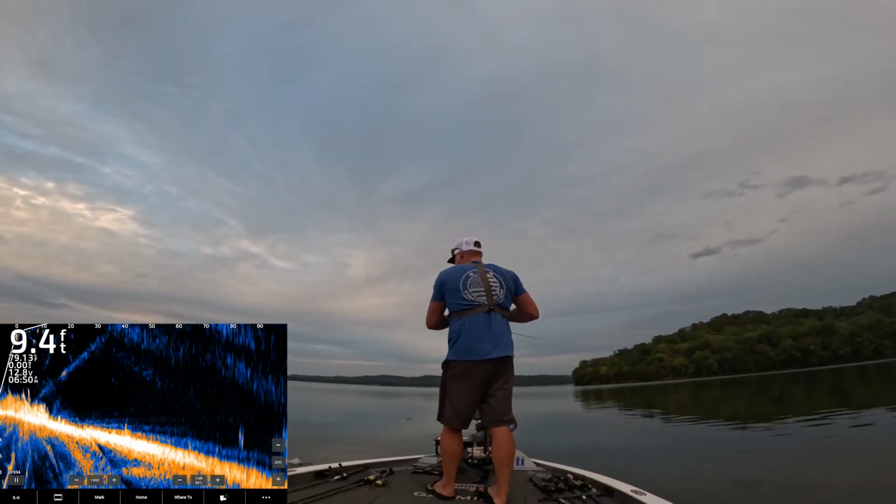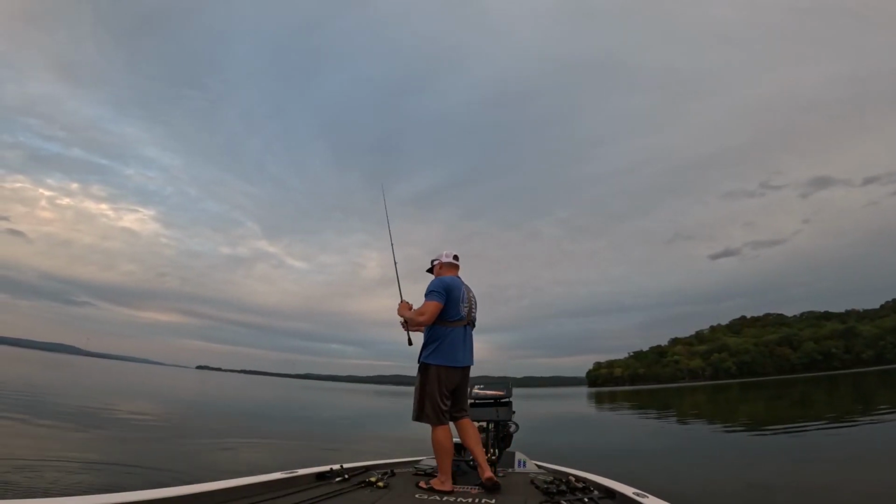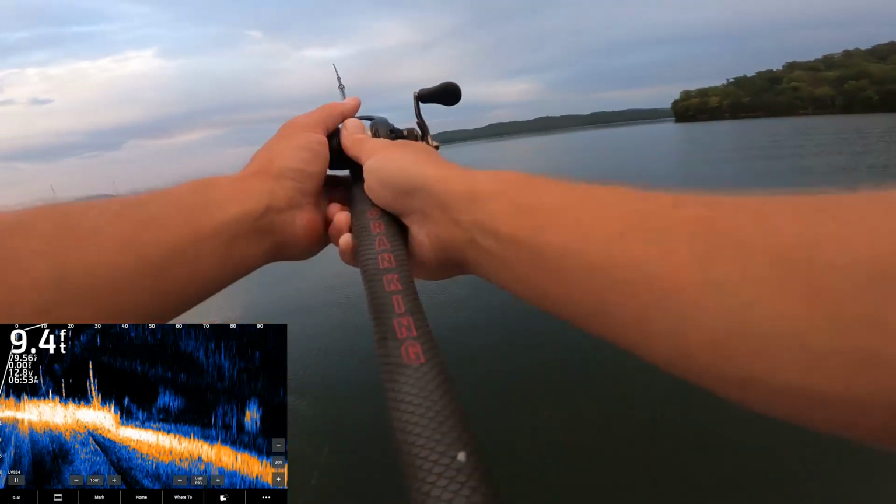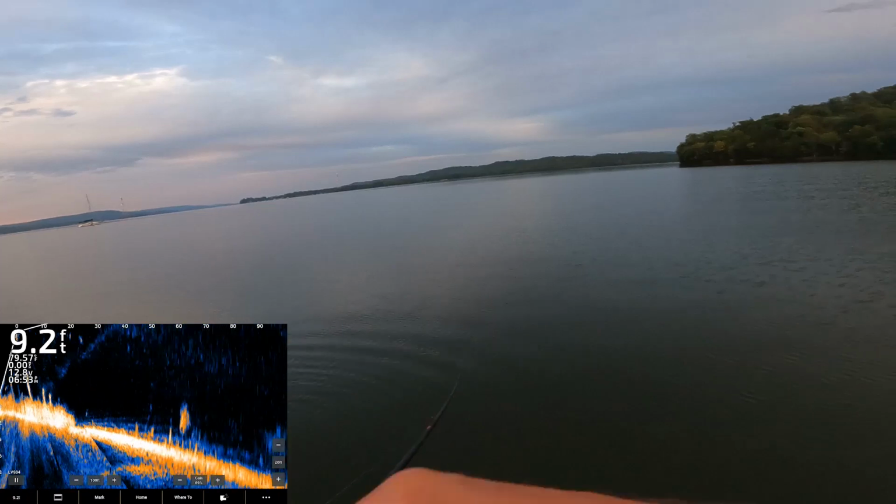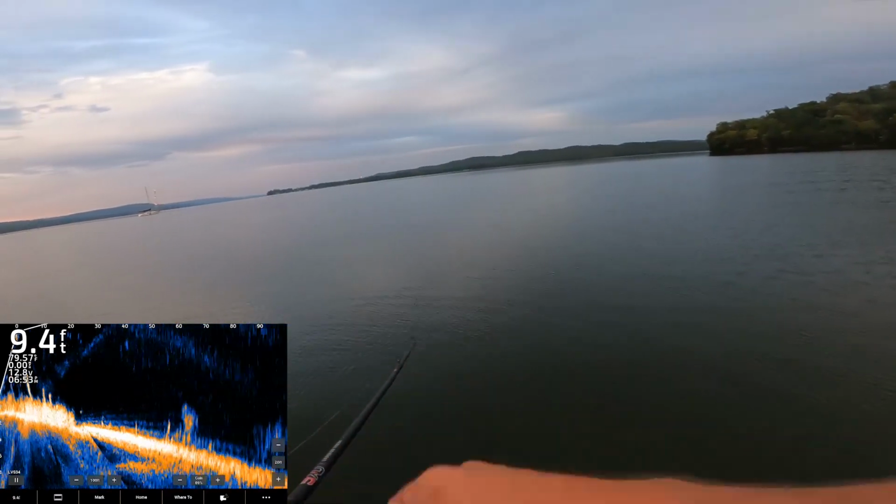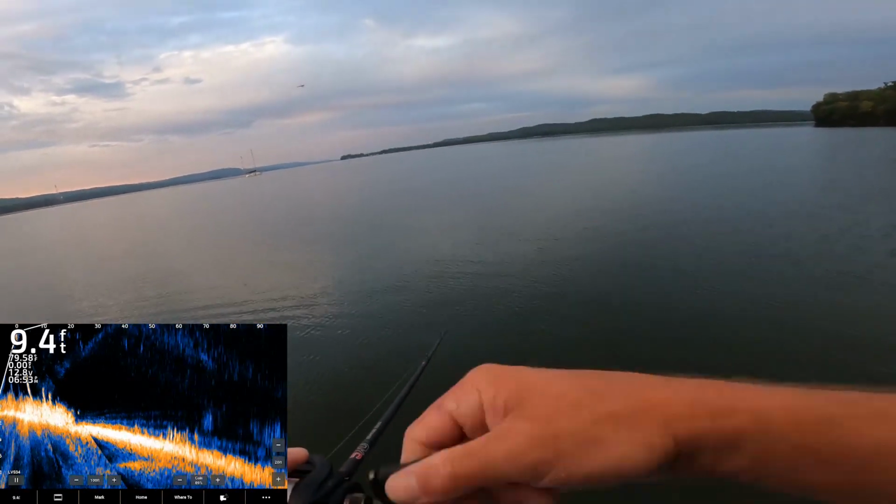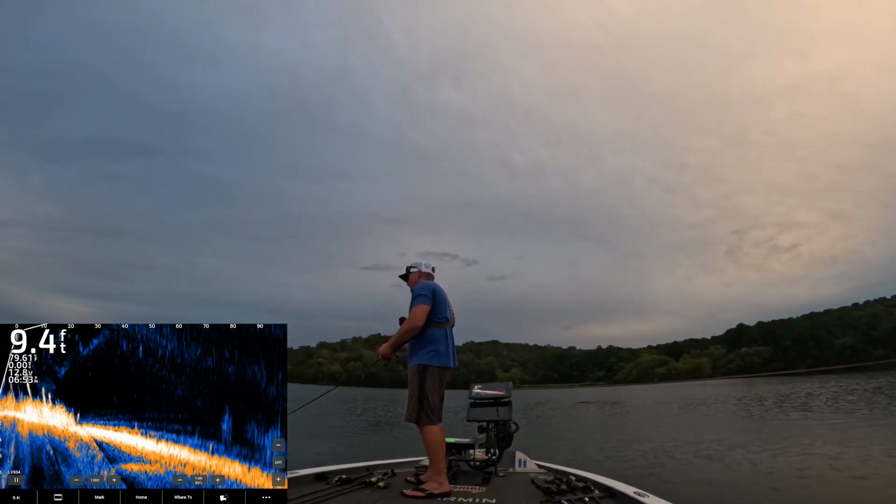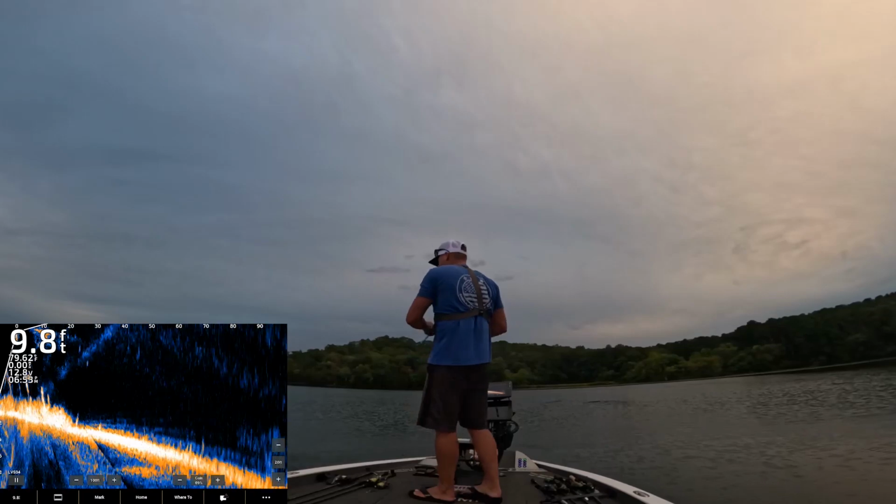Oh, right by the boat. Oh, there's a largie. Oh, that's about a 15 incher. They're getting bigger. About a 2-pounder. Look at all those fish, all up and around the bait. Nothing. Oh, right by the boat here. That's a good one too. Oh yeah.